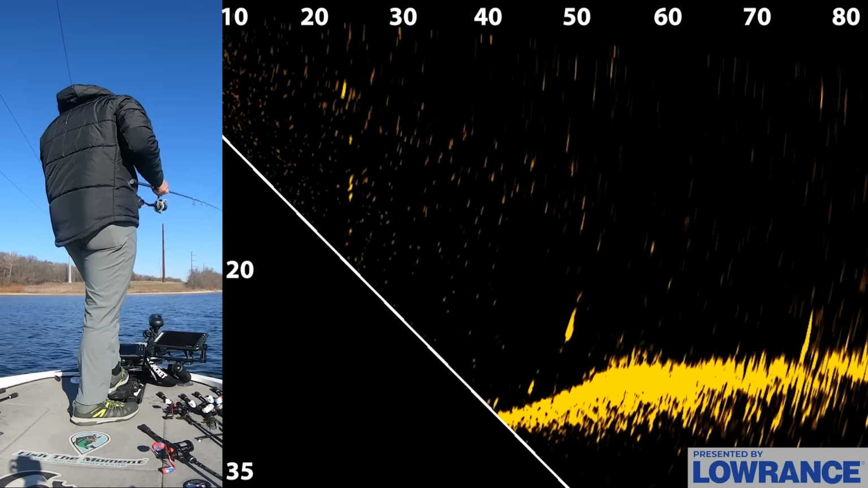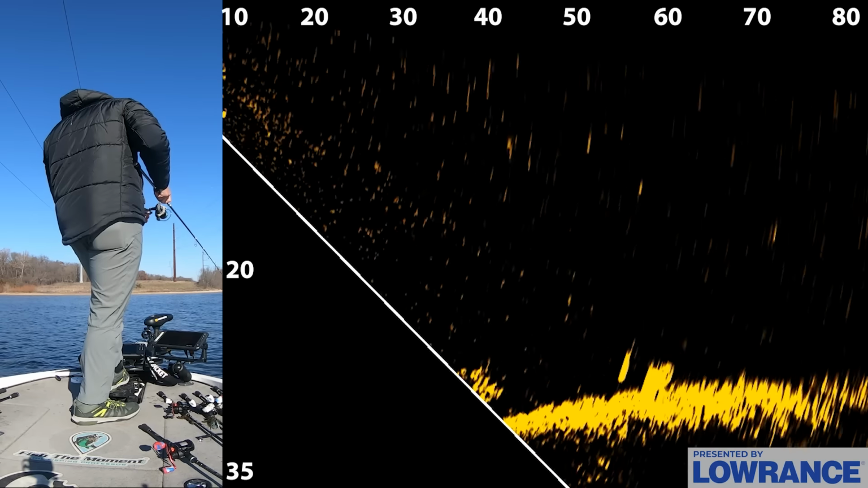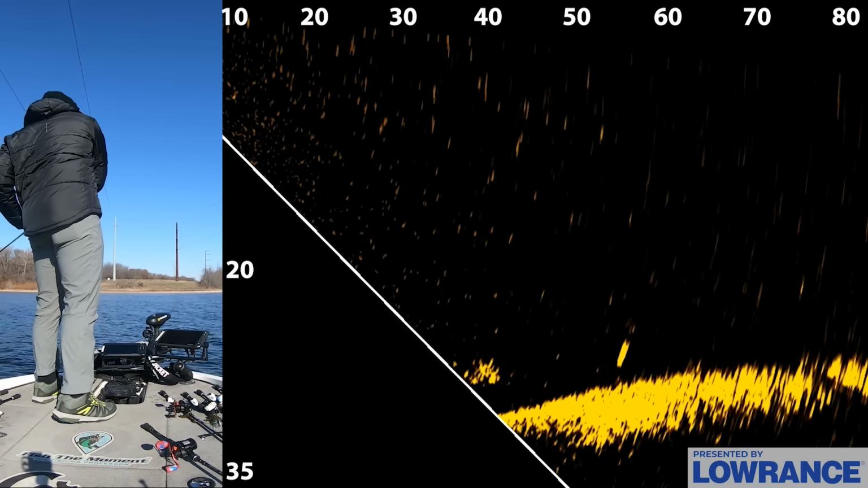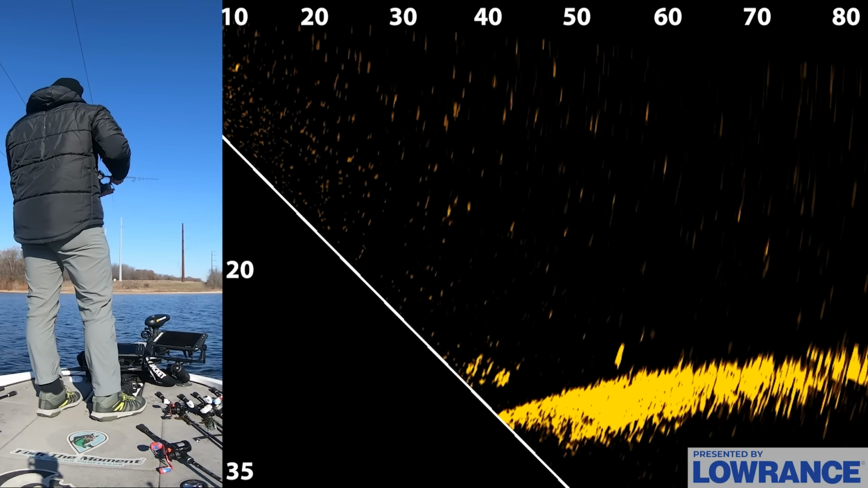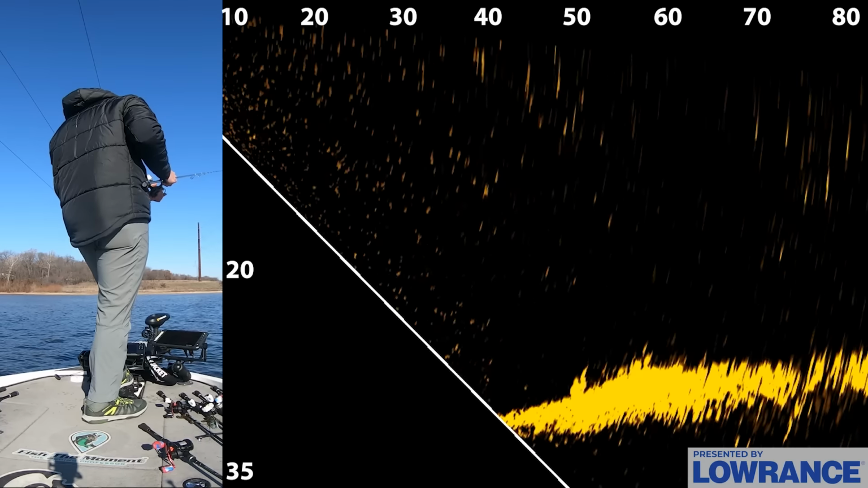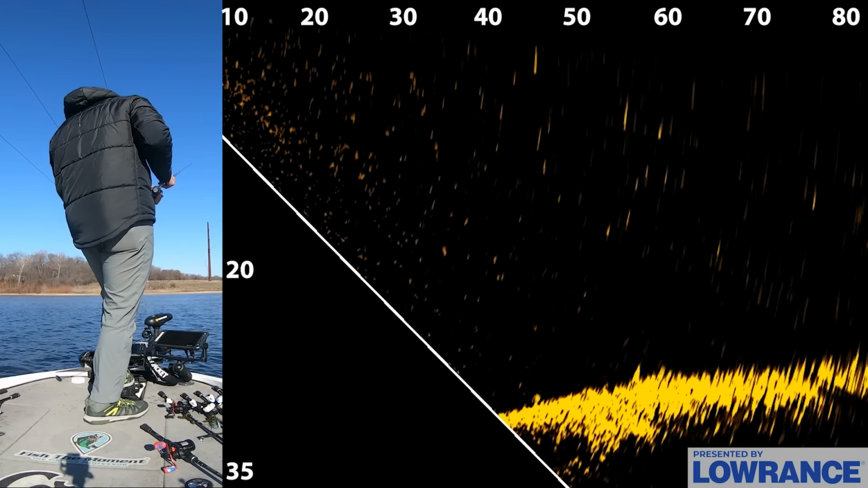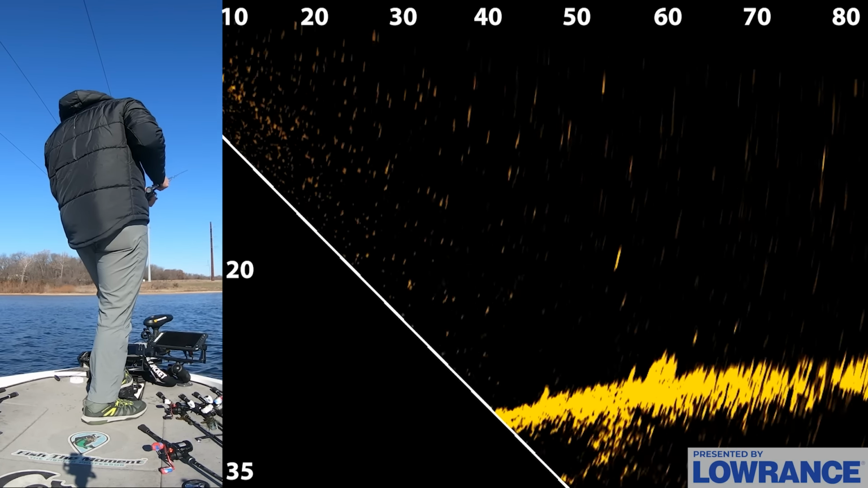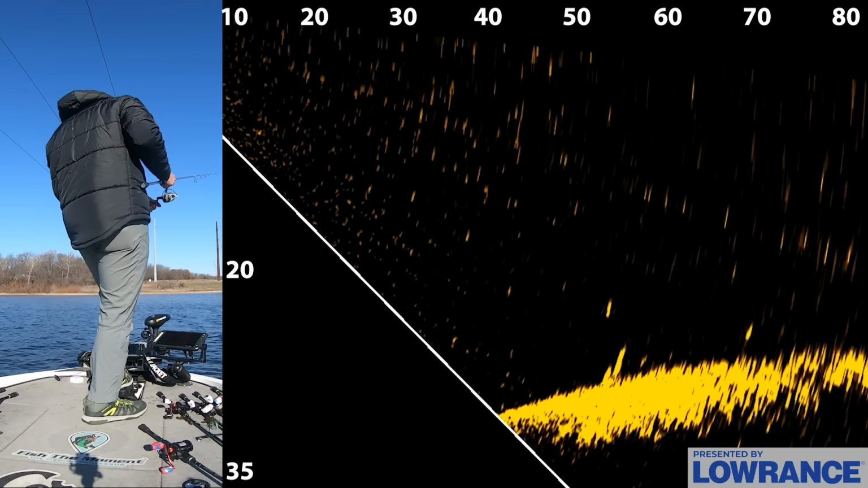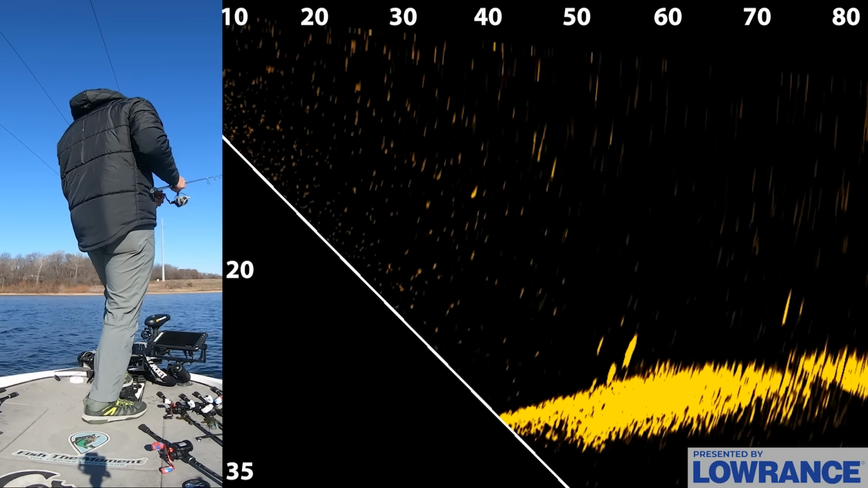So that's the bummer about this unit, guys, is you do lose fish. I could have kept working that fish all the way to the boat if it was normal Active Target 2. So you do miss those fish. You can change the range when you're fishing shallower. It's not as big of a deal, to be honest. It's a little bit easier, but when you're fishing this deep, you have to sacrifice some of that bottom range because you just have less cones. The other one has like a whole 130-degree angle on it because there's 6 transducer beams versus 2.